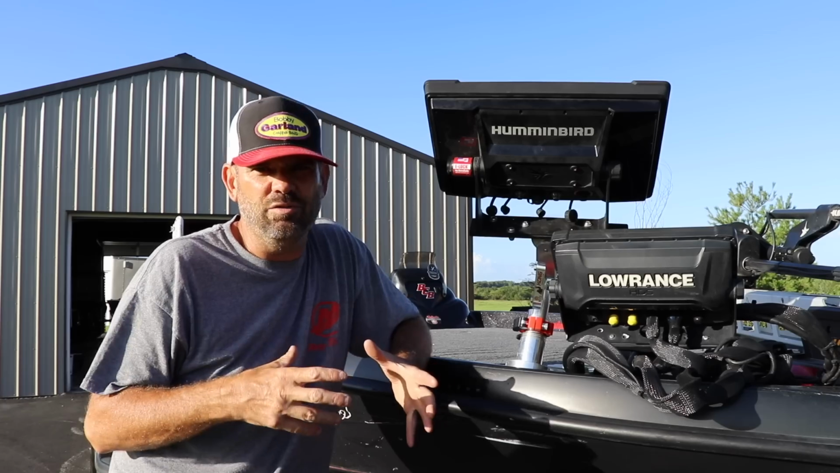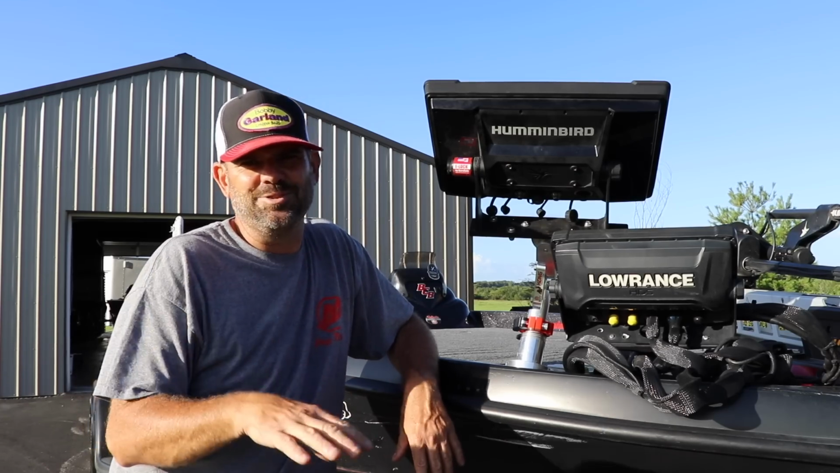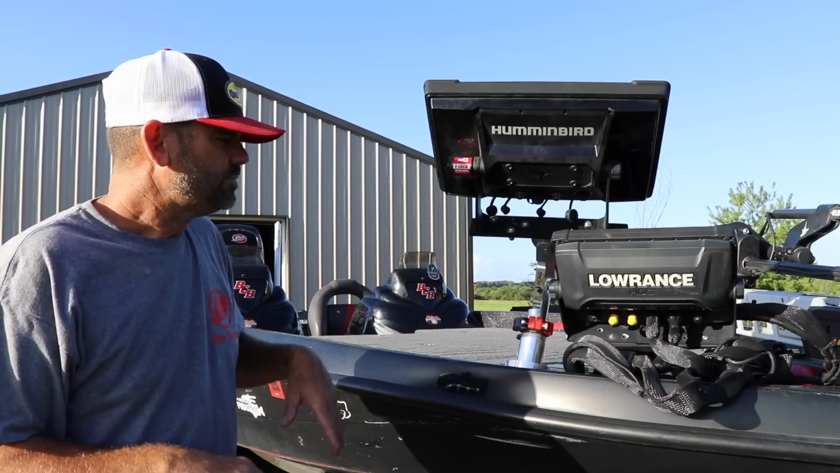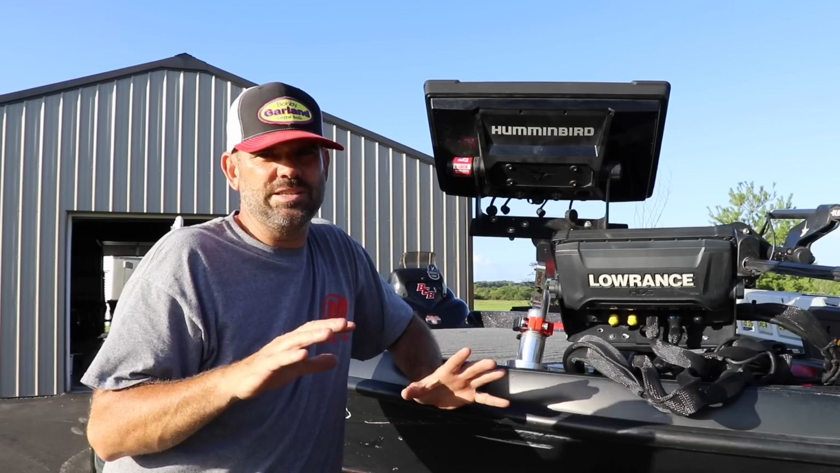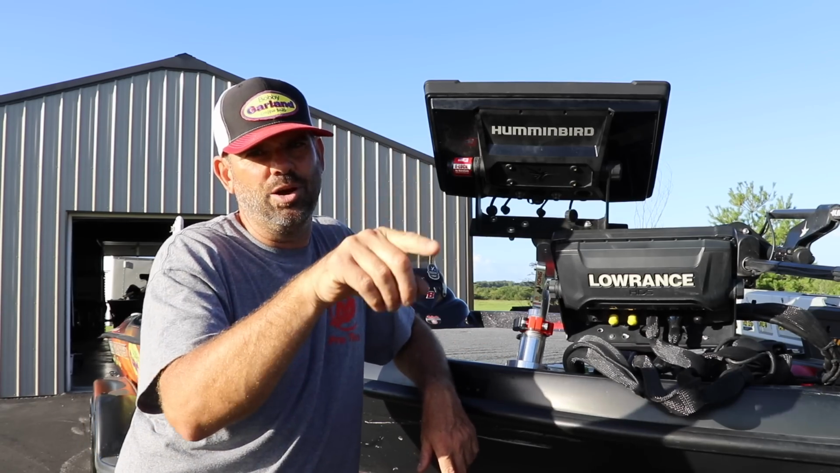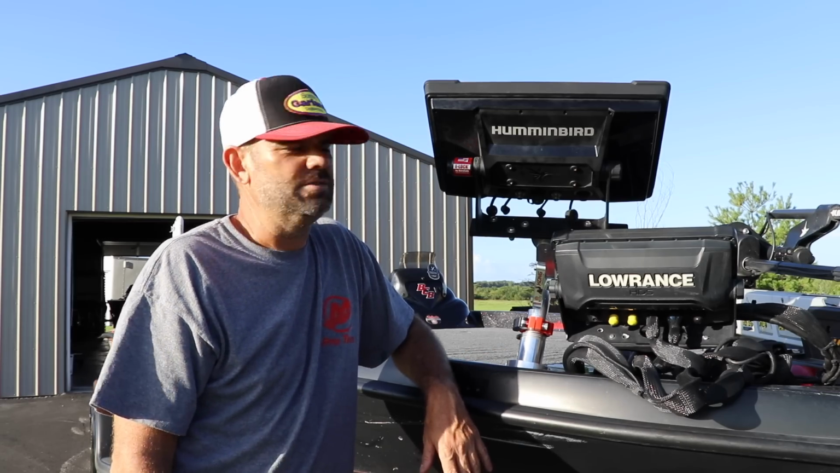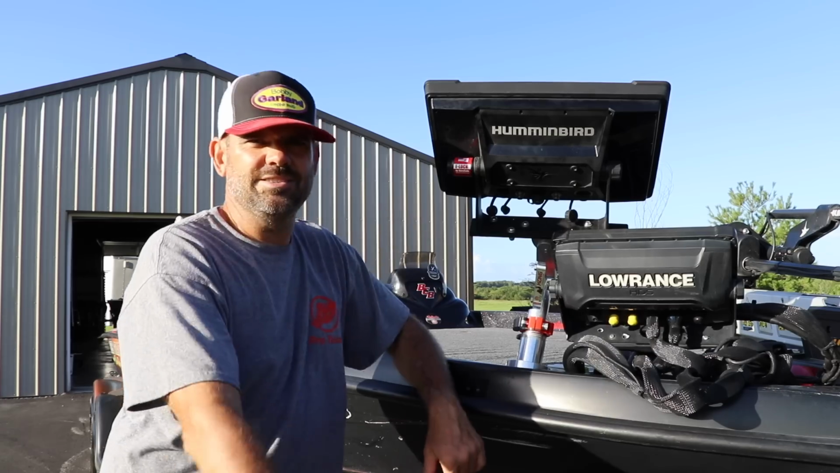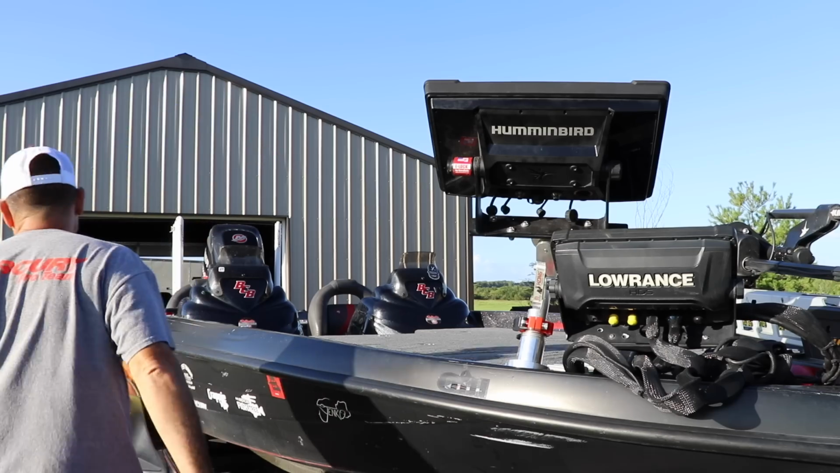So my love for tournament crappie fishing outweighs my hatred for trolling. I don't hate trolling. I prefer one pole fishing. So if you're going to Mississippi, you best have 8 rods out the front of your boat with 16-foot rods. That's how it's going to be won. So that's what we're going to do. We're going to get this thing set up and get ready to go to Mississippi. Follow along with us.